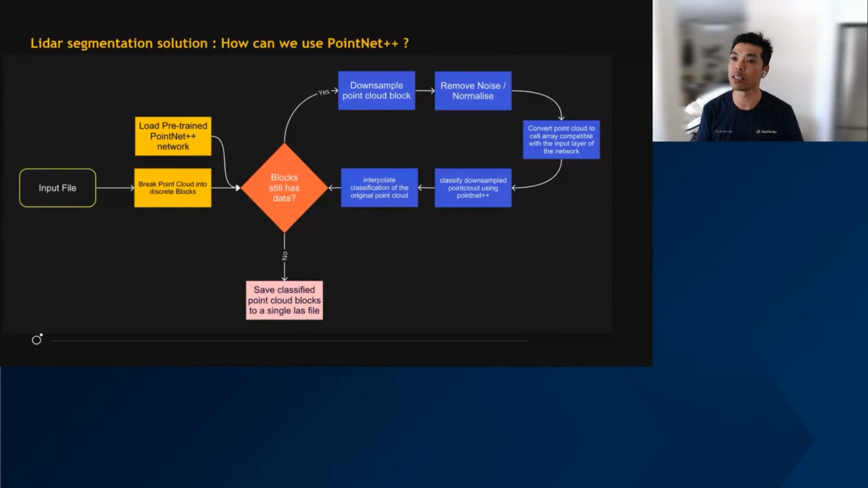Once we have the PointNet classifications and segmentations, that does the buildings, poles, fences, power lines, trucks, cars, vegetation, etc., and the ground. We're going to get those segmentations, and now we're going to write them into the point cloud.